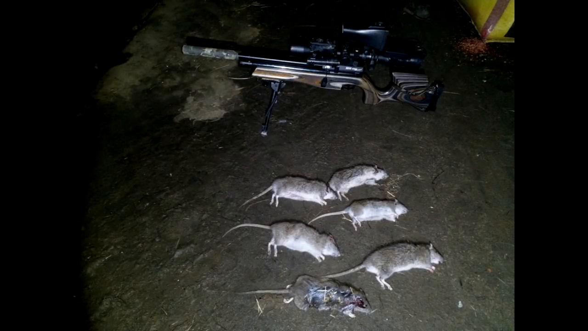There was no bonfire burning tonight, so I put them into a biohazard bag, knotted it up, hung it on the container for the farm manager, and he cringed. And I told him he had to sort that and put them on the bonfire.